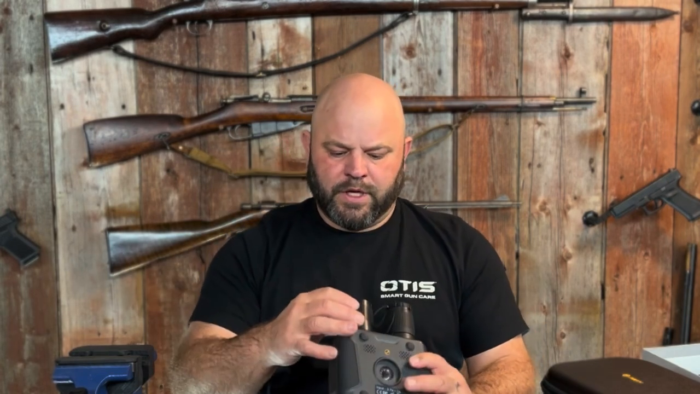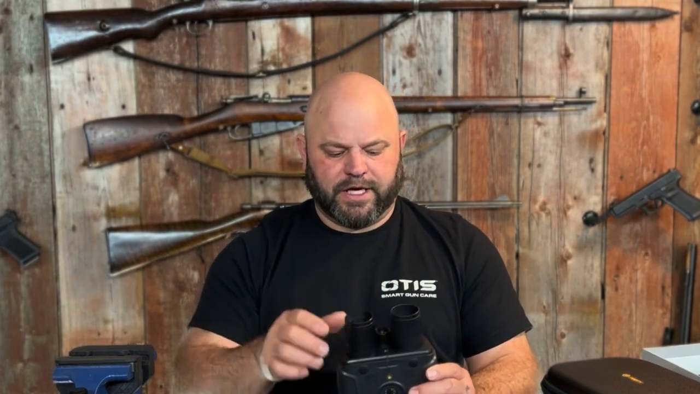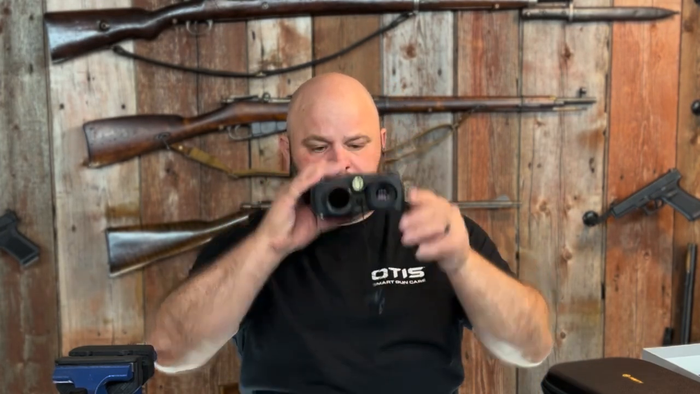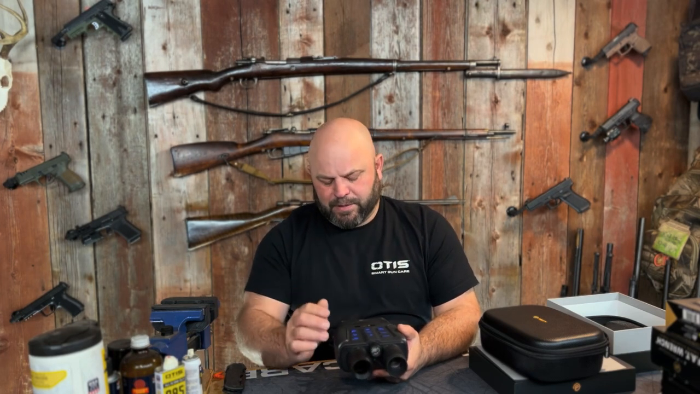Surprised it doesn't have a cap for both sides or even the light, but it does have the single lens cover up front there. Power on button is dead center. Everything lights up. I actually don't like that it makes noise. Maybe you can turn that off. If you can, I will put that in the description below.